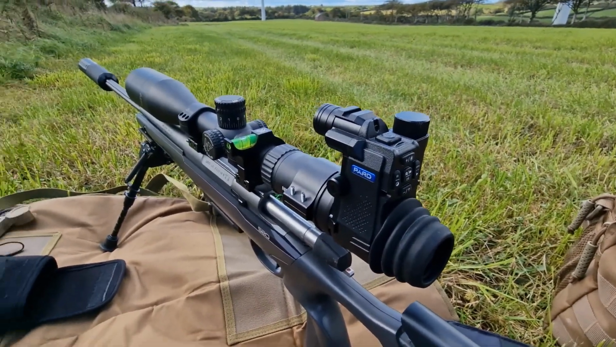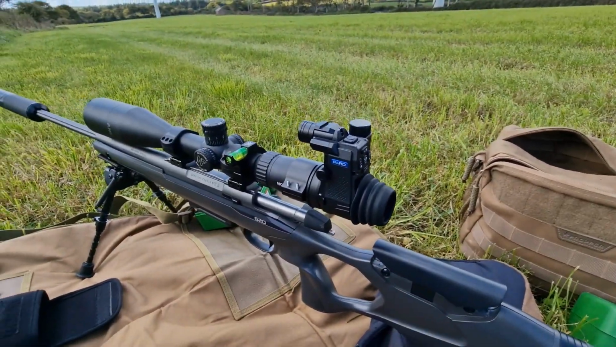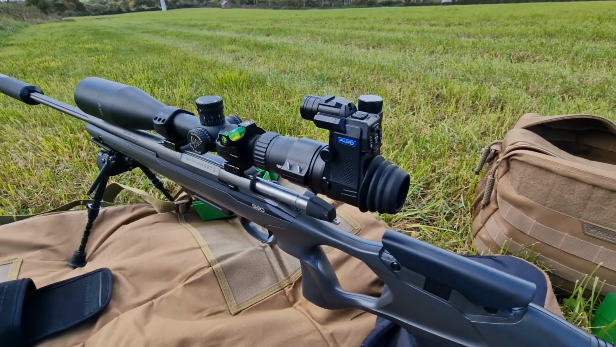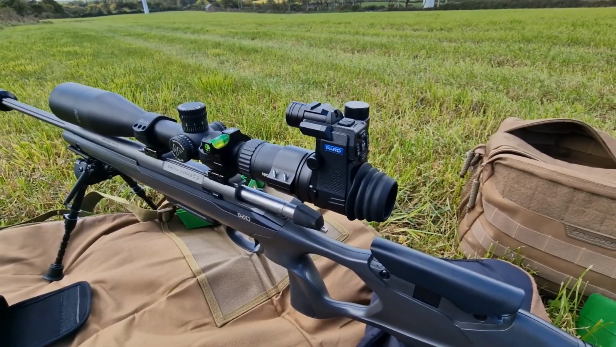But yeah, you can't see it, but you look through that now, and I told my friend, it's like looking at a TV. It's like having a TV in front of you. The display for the money is fantastic. They really have blown the competition away with this. I just would not get anything else.